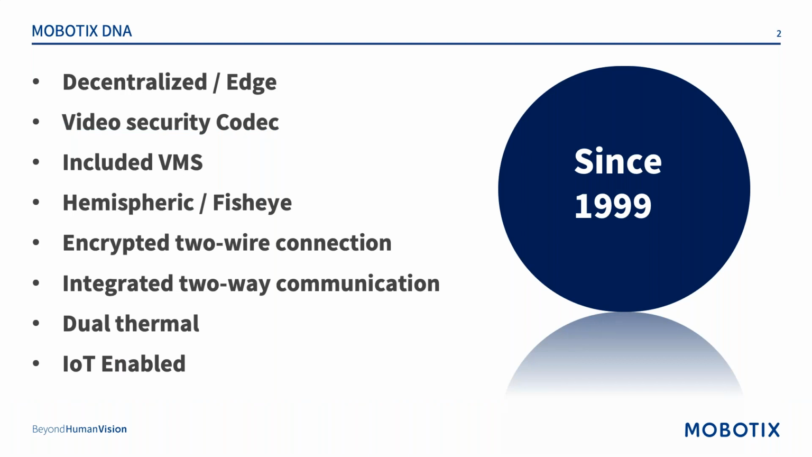You've heard and will hear us continue to talk about the MOBOTIX DNA. MOBOTIX made the first true smart device back in 1999. Think about that. In 1999, MOBOTIX had the foresight to come out with a product that was a true edge device, and this was long before the term IoT ever existed. The decentralized concept was revolutionary at that time and has proven to be the right move for us as a company.